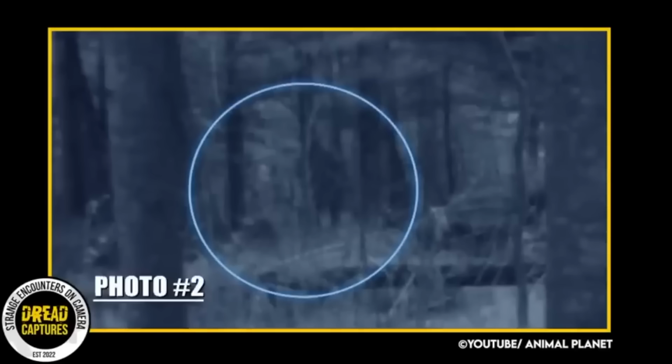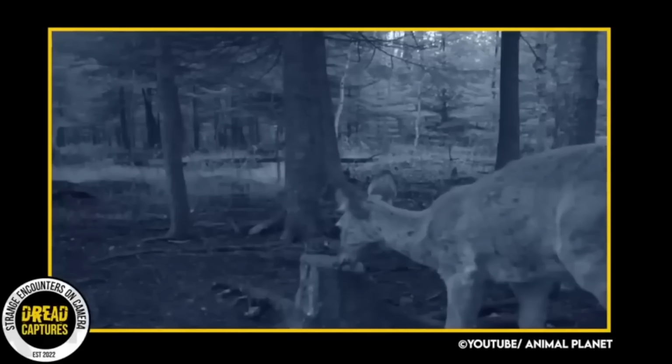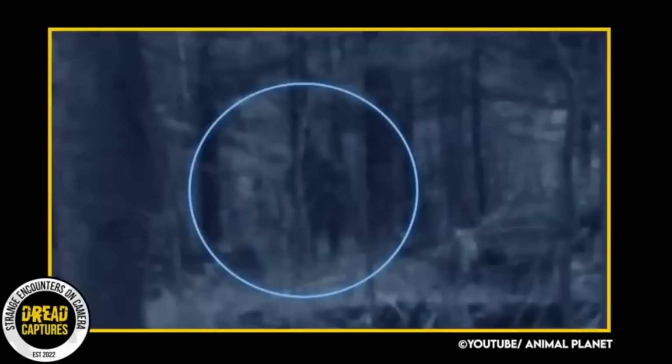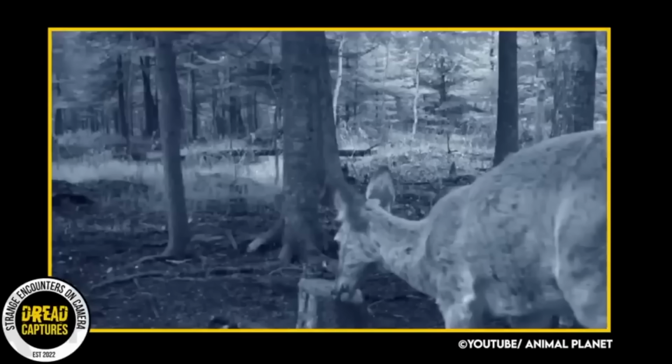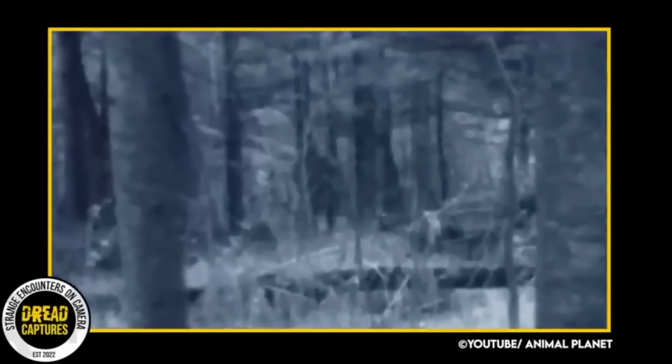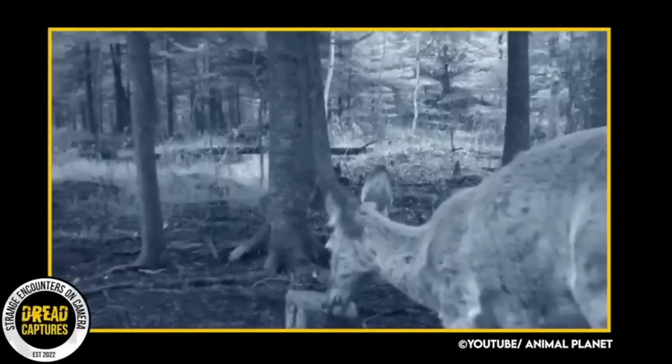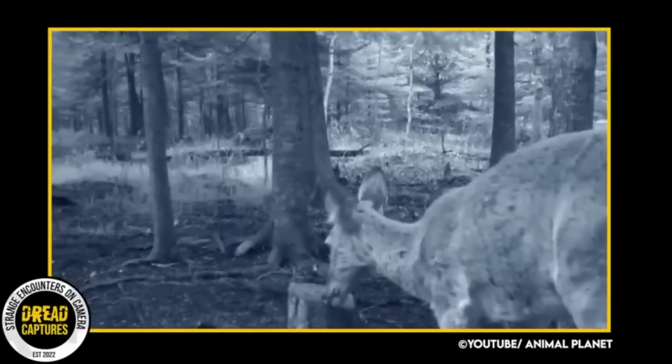The trail cam took 3 pictures, but only one of them caught a bipedal figure in the background. Could this be a human? Sure. But what's he doing? Why isn't the deer afraid of him? Or these pictures could tell a story, and the story could be that there is a creature following this deer, and just happened to get caught in one of the pictures.